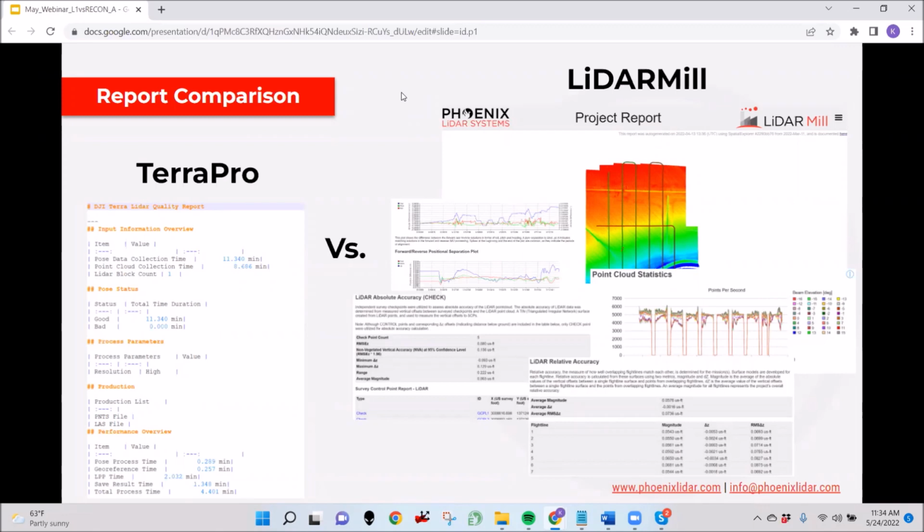Compare that to LiDARMill's reports, where every step along the way, you'll have a QC report. So for example, with your trajectory report, you will be able to see the positional separation and attitude separation before you even generate a point cloud. So you'll know if you're within tolerance, and your point cloud will turn out highly accurate.